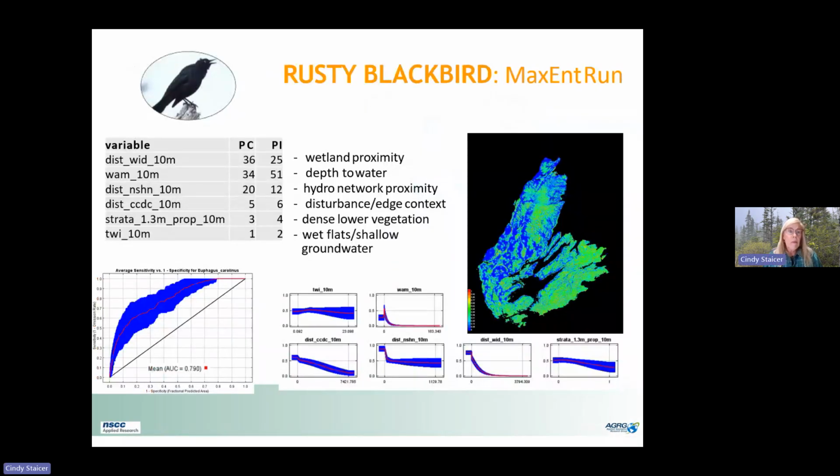And the Maxent models found the most important variables to predict its habitat were wetland proximity, depth to the water table, proximity to streams and lakes, distance to disturbed areas, and the amount of dense lower vegetation because they nest in young spruce and fir, and also topography where you have a lot of wet flats and shallow groundwater.